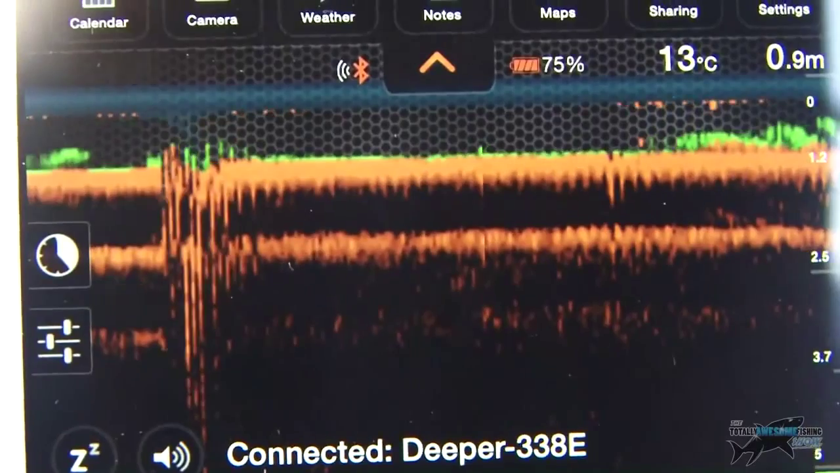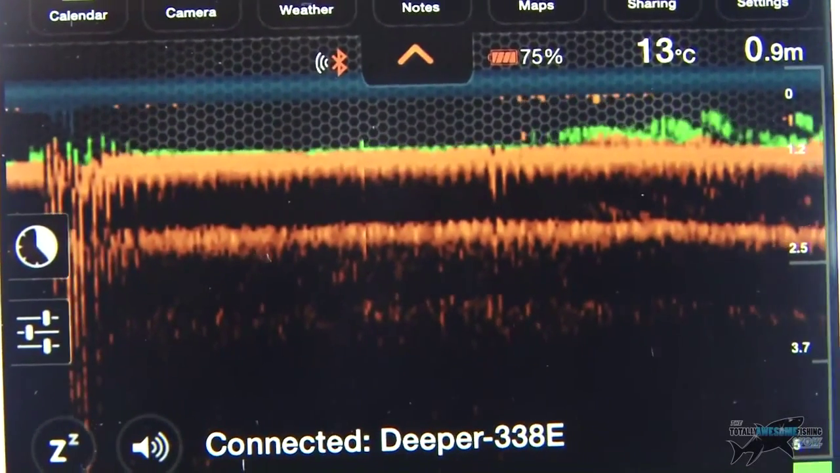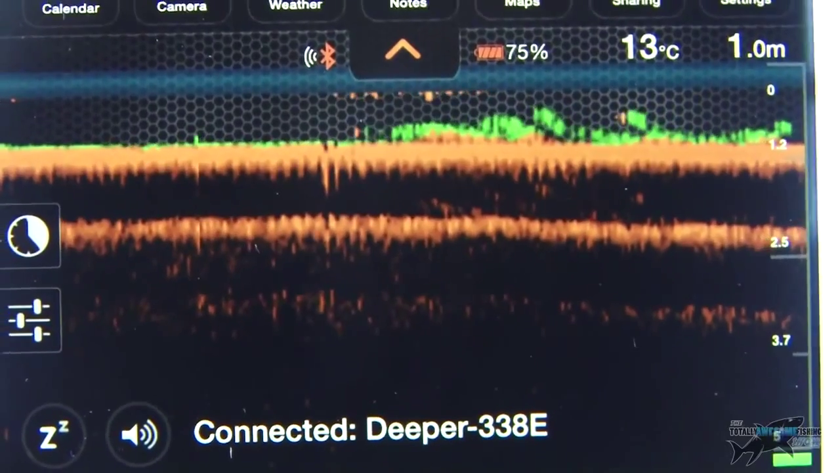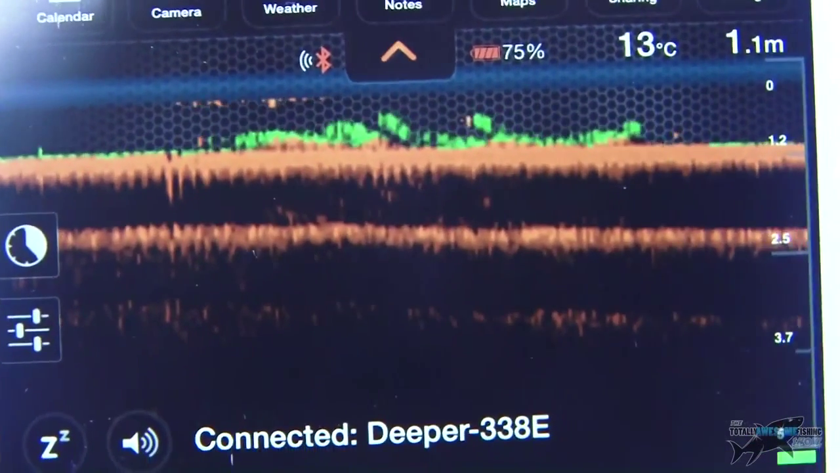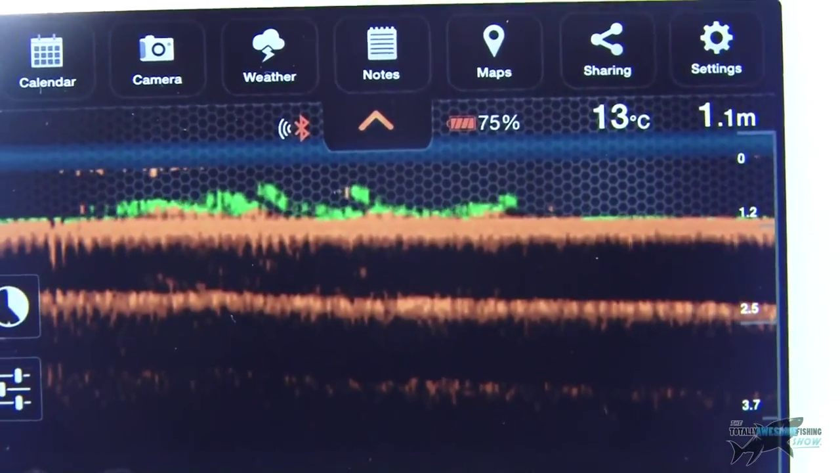Right, so I'm slowly, really slowly retrieving the Deeper now, and hopefully on the screen. The reason I'm doing it slowly as well is I don't want bow waves or water going over the top of it to affect the Bluetooth signal coming from the unit to my phone. So I'm just doing it nice and slow, and hopefully you guys can see on the app there the depth changing. It's not going to change a huge amount, I don't think, because it's relatively shallow around this area, but